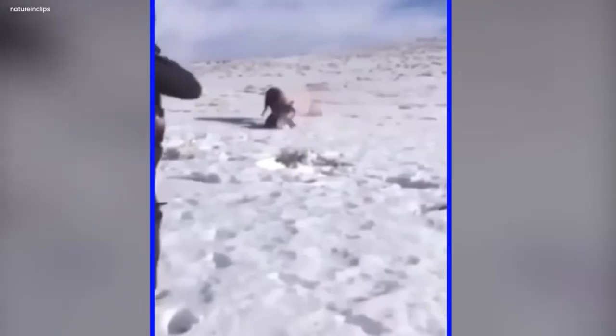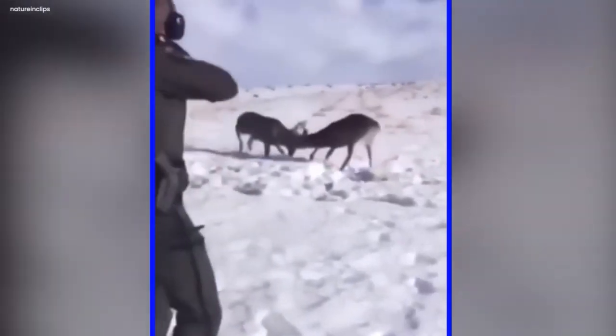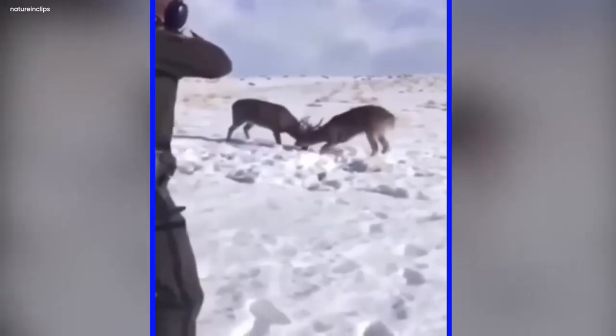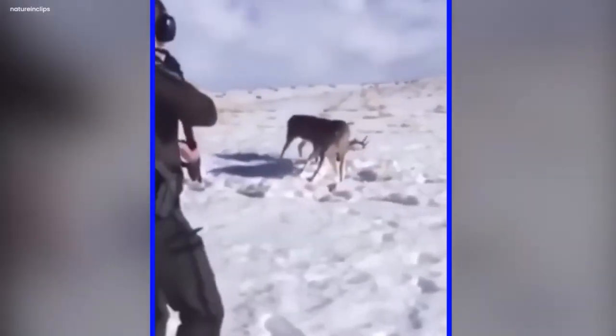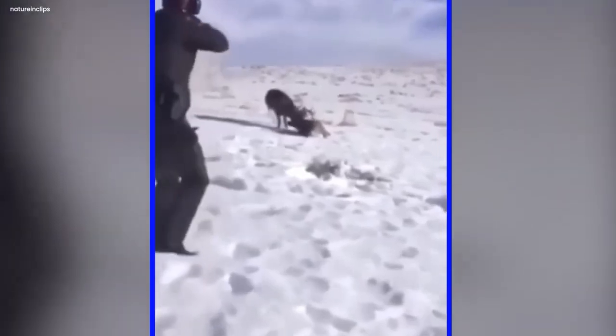Then a person who takes care of the park showed up. Maybe the play between the bucks called him. He wore warm clothes and looked serious. He had a powerful tool with him, a gun. It made the story feel even more interesting and strange. This person moved slowly towards the bucks, careful not to scare them.